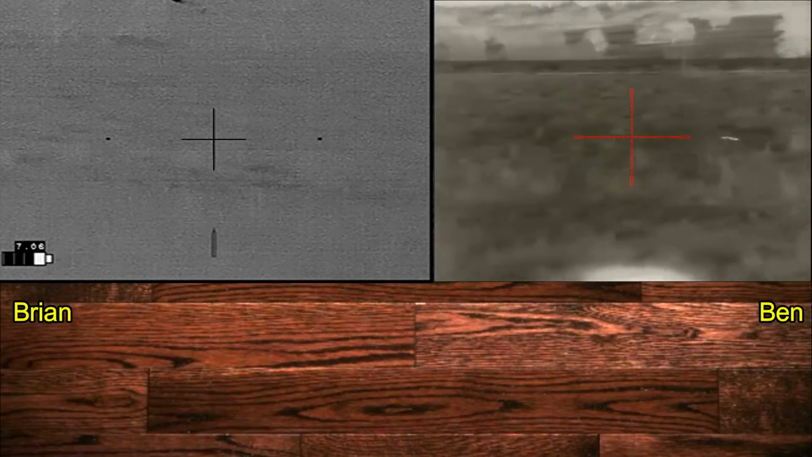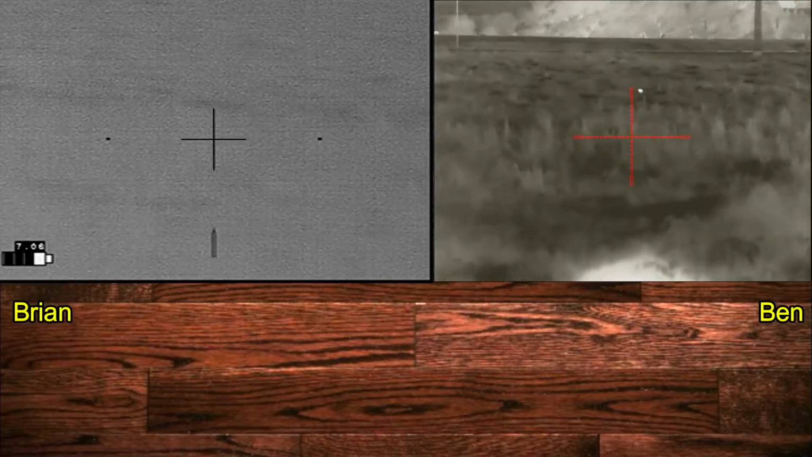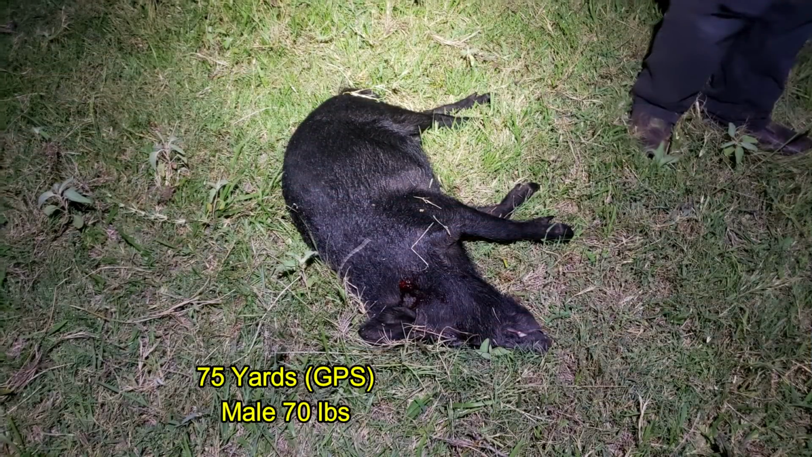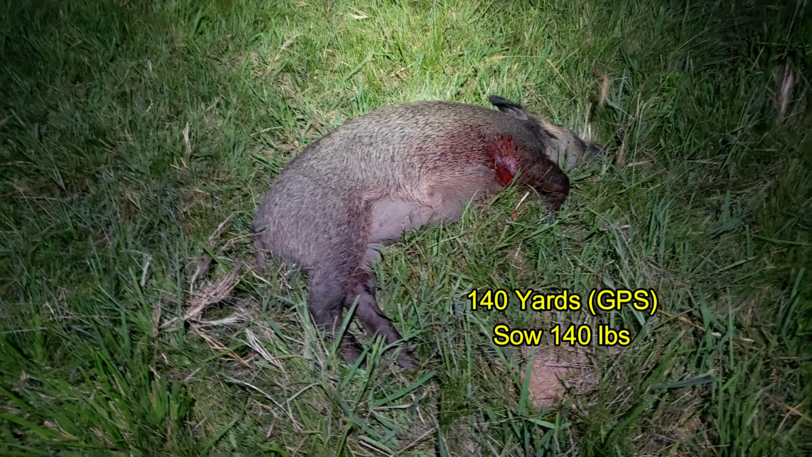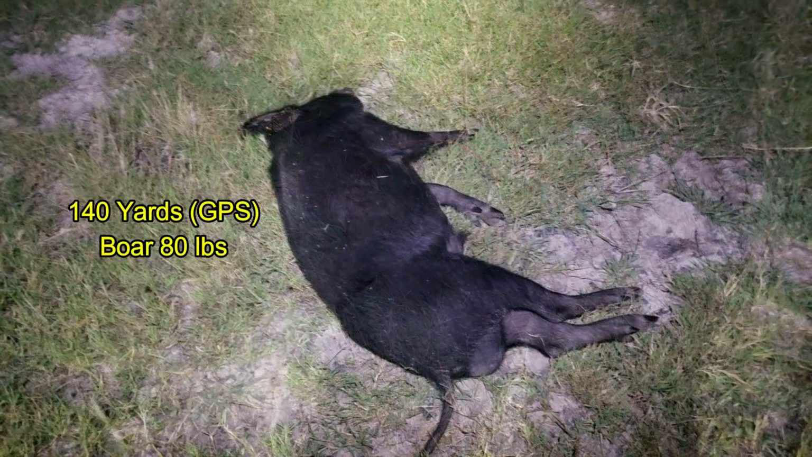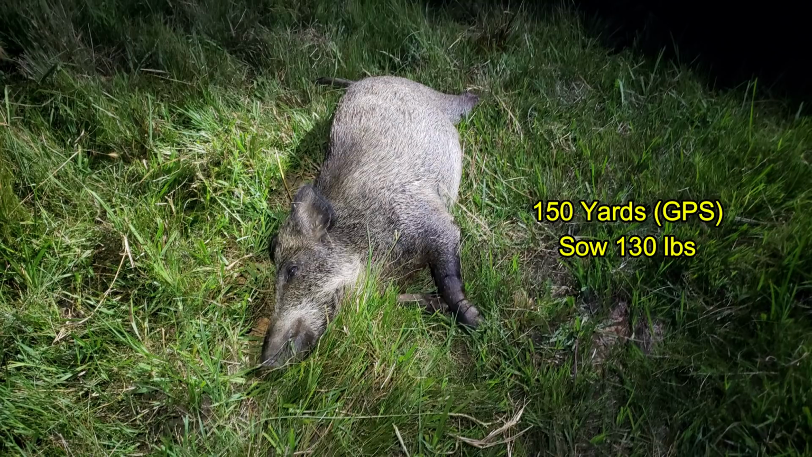We're never going to find all these. No chance. Not only are we not going to be able to find them all, we're going to shoot more along the way. These hogs are presented in no particular order except the order in which we found them. There's no telling which hogs were shot by Ben, which hogs were shot by me. We are quite certain that there are other hogs down in the field, only we could not find them at the time.